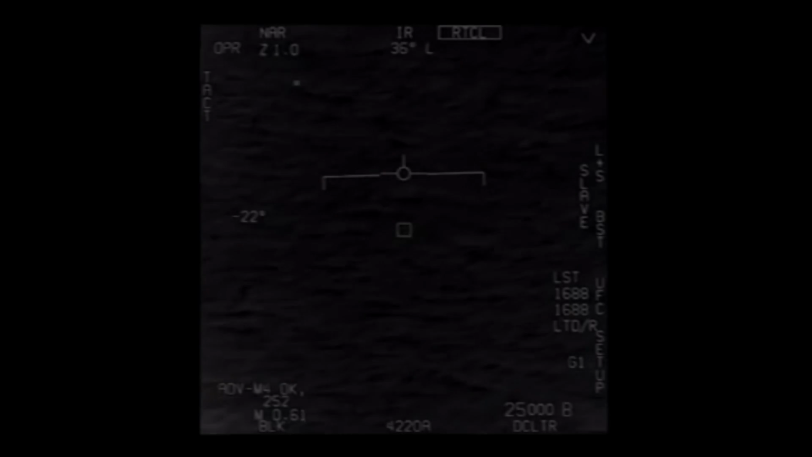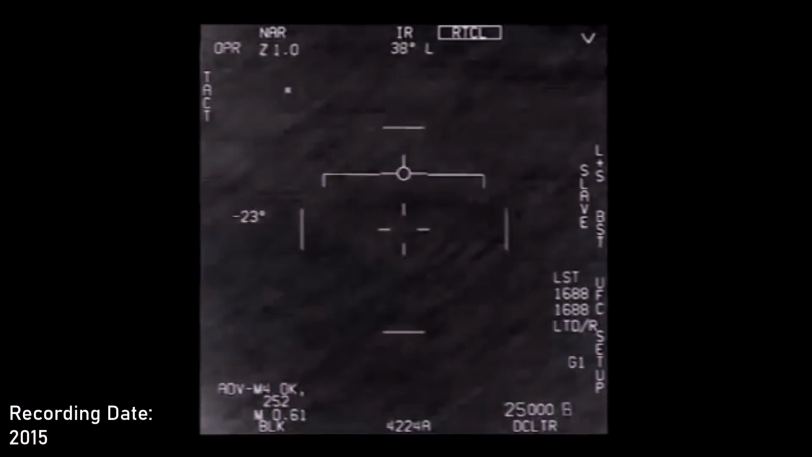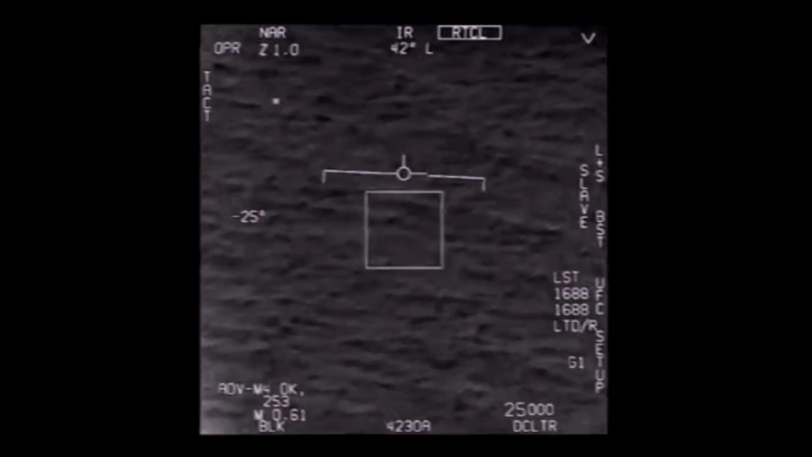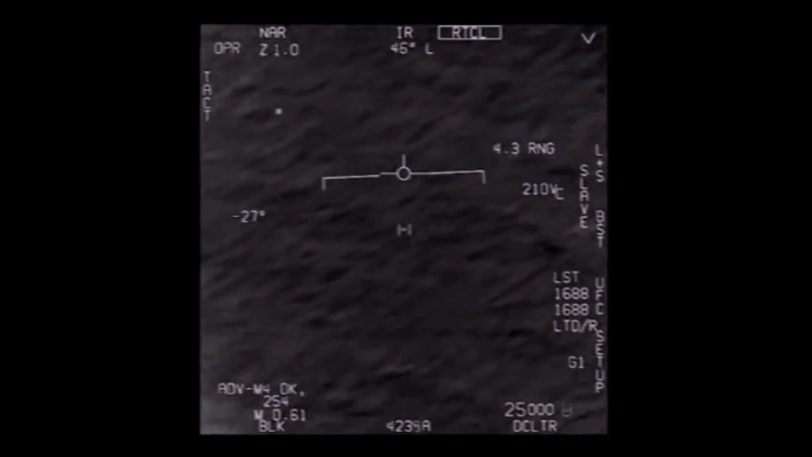Finally, we have GoFast.wmv, another video recorded in 2015 showing the pilot attempting to lock his tracking system onto a small, incredibly fast-moving object over the waves. The source of all 3 of these objects is unknown.